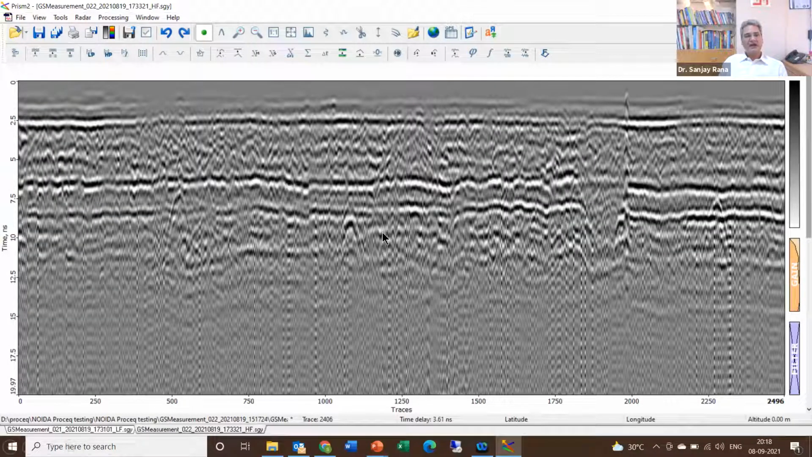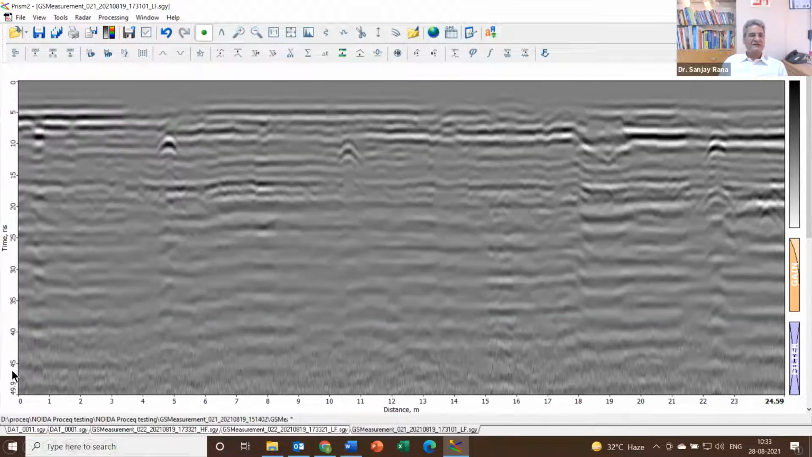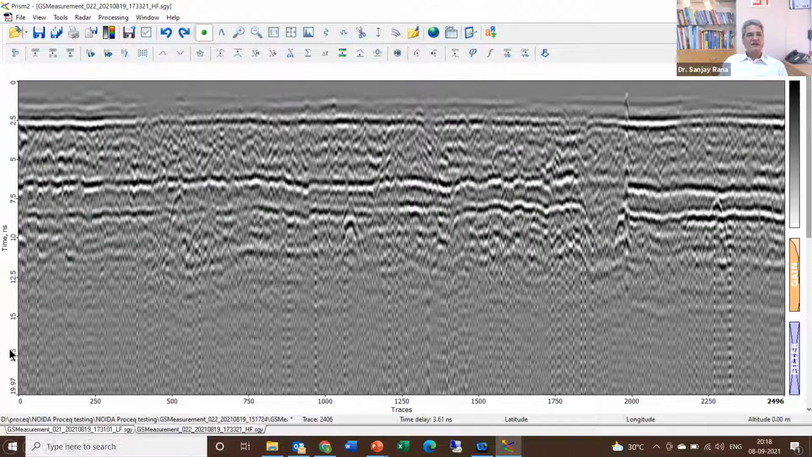And once we go to the high frequency component of this, as you can see, this is 50 nanoseconds. For the high frequency component, I'm going for 20 nanoseconds only. And now you can see near surface layering with great clarity. Of course, the utilities are there. They have not gone anywhere, but now the layering has become much clearer.